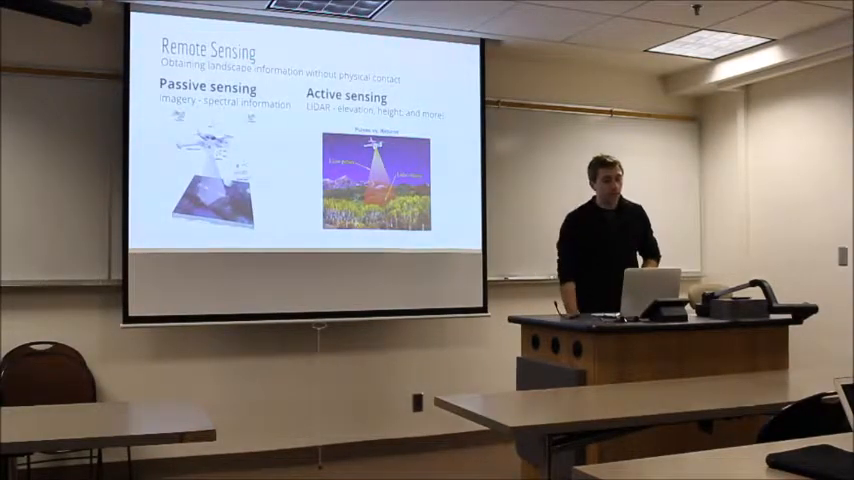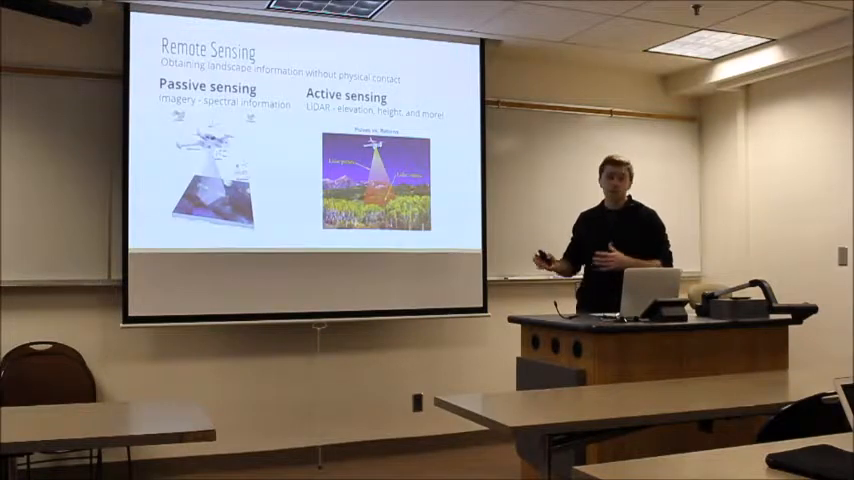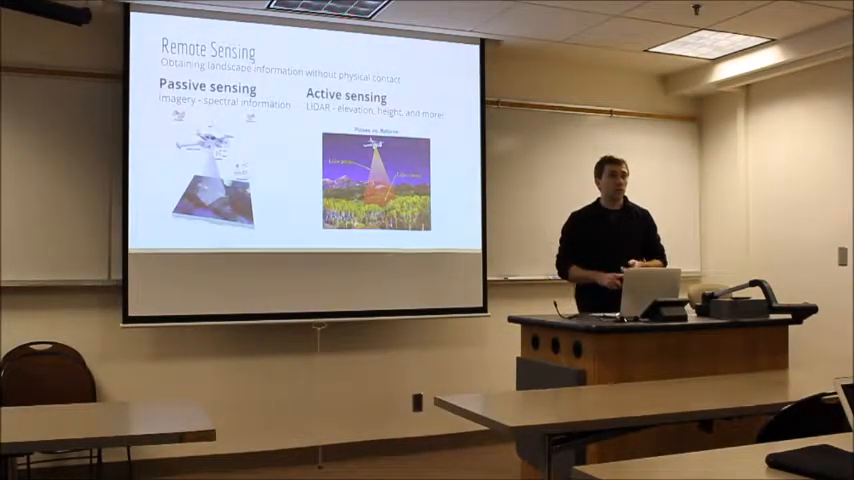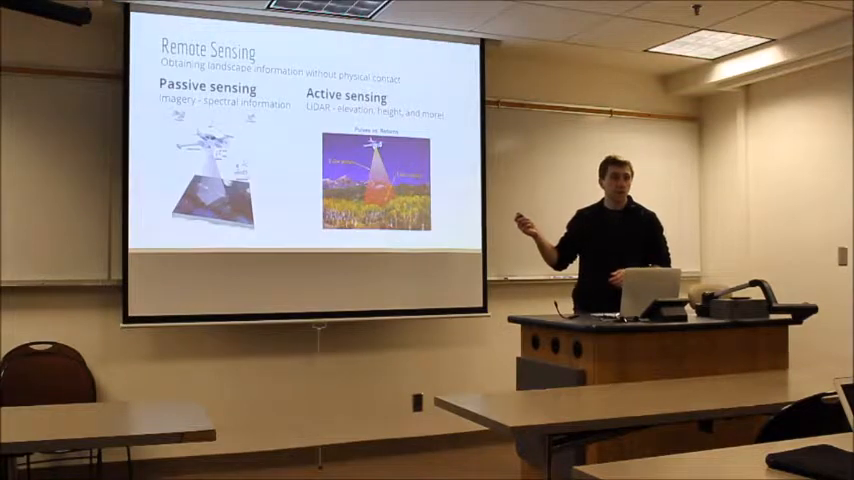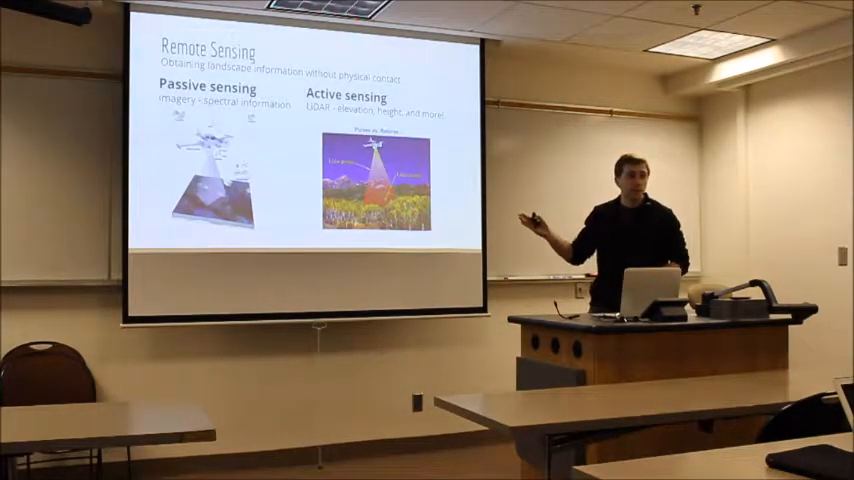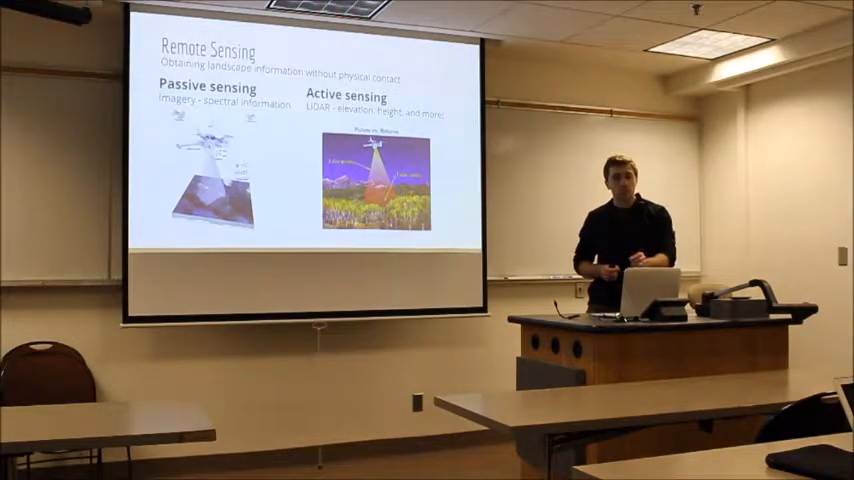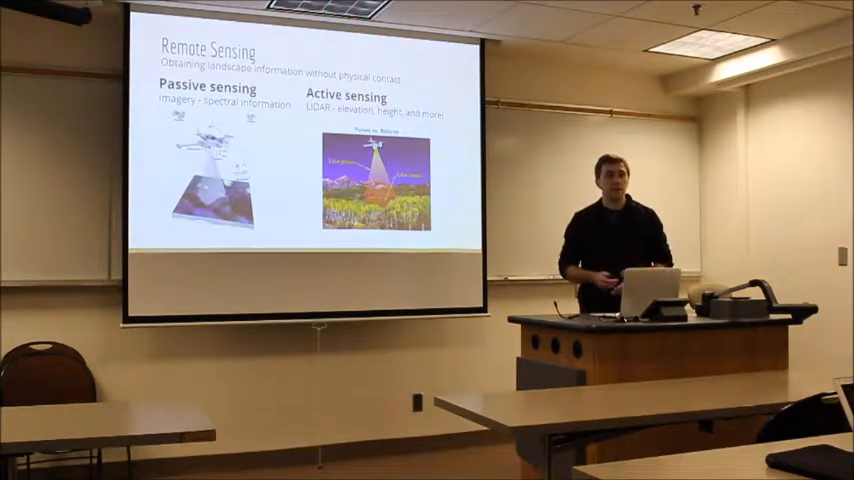With remote sensing, there are two different forms: passive sensing and active sensing. Passive sensing would be like imagery collected through either aerial or satellite forms. It's measuring the spectral response of the landscape. Alternatively, there's active sensing, which is something like LiDAR or radar. We use mostly LiDAR for this, which is sending a laser pulse down to the earth and recording the time it takes for that pulse to come back, getting a detailed estimate of the landscape.